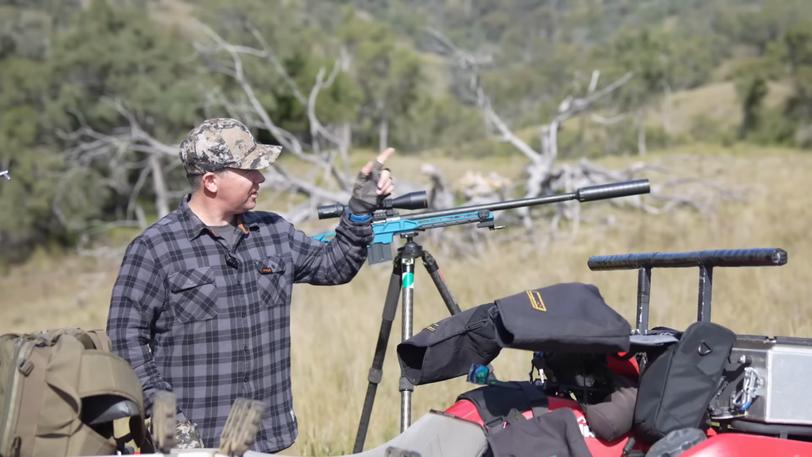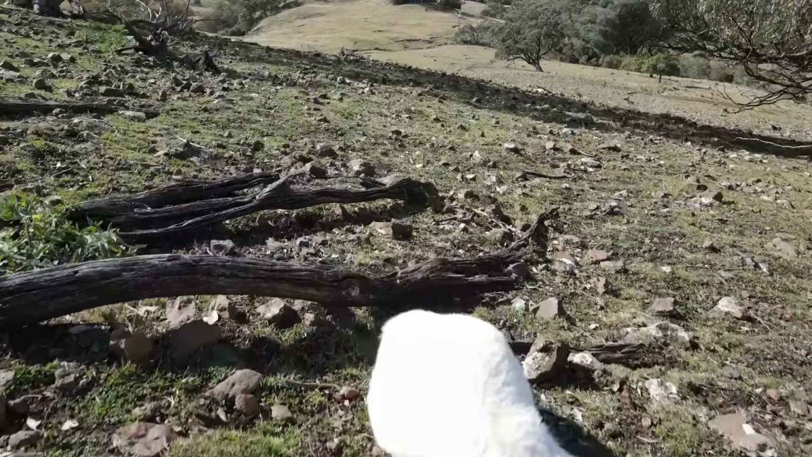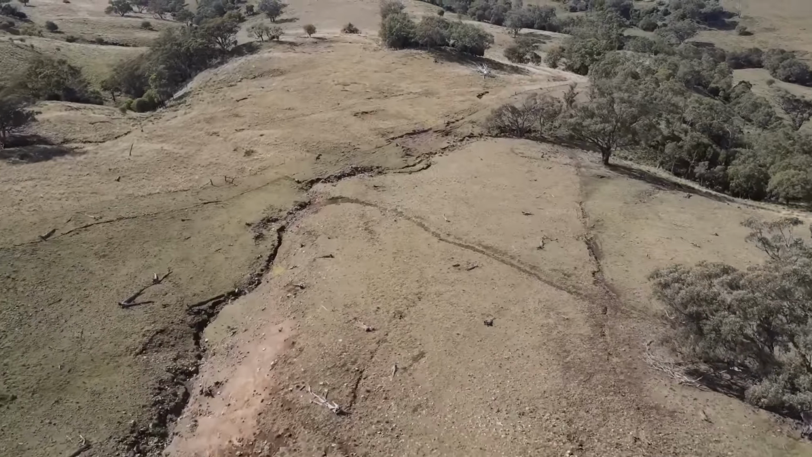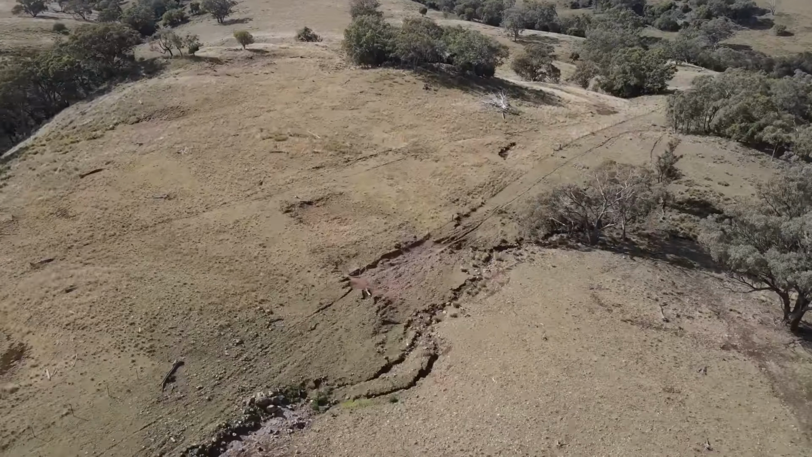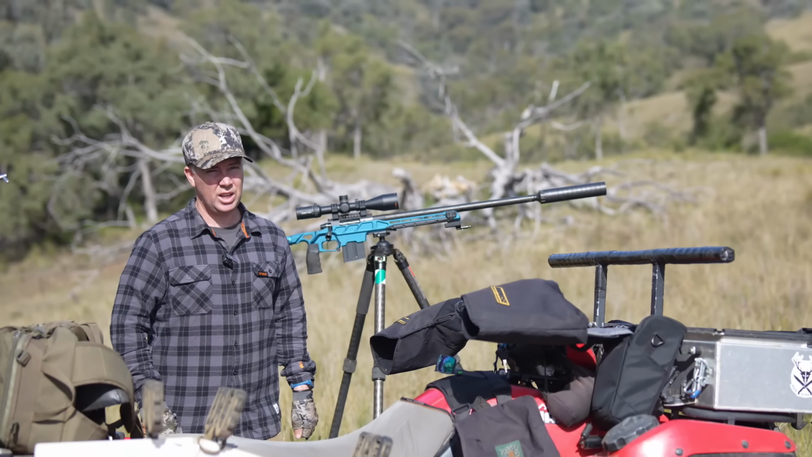I've got a couple of goats down up on this hillside. The main thing is they are in a location that I can get to on my quad bike. Why did I shoot goats? Well, I use them as fox bait. They do hold some value even though it's dropped for live export, but the property owner doesn't mind if I do take a few animals that I can use.